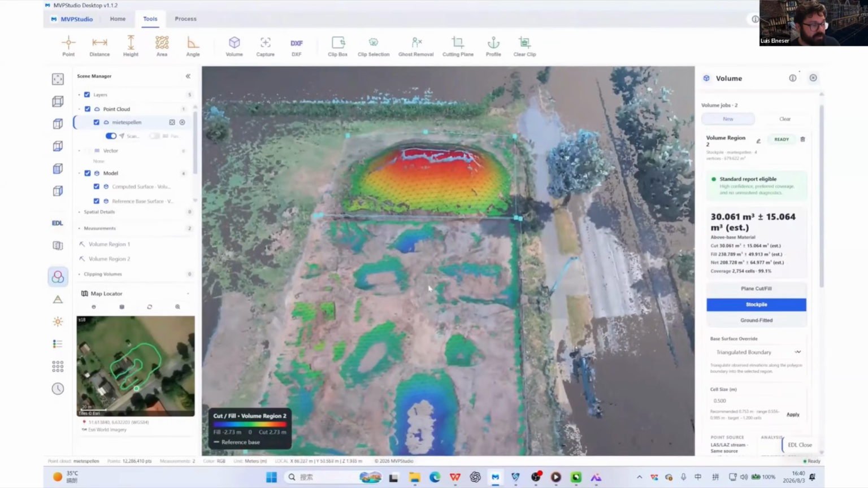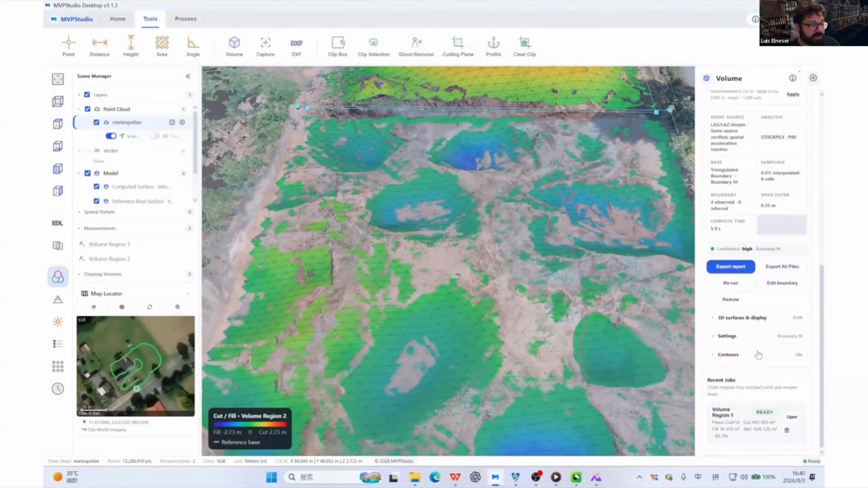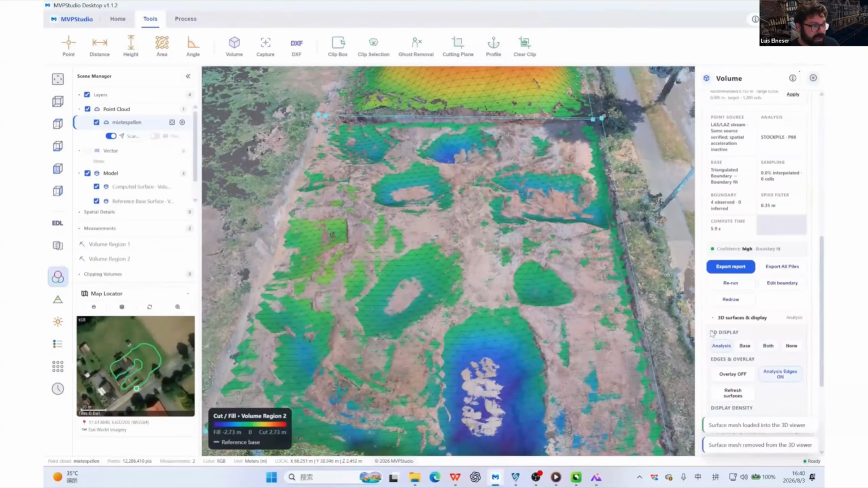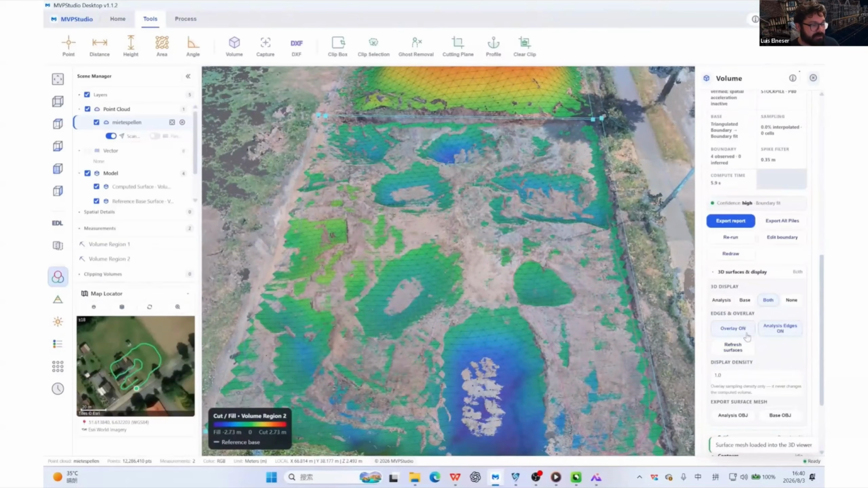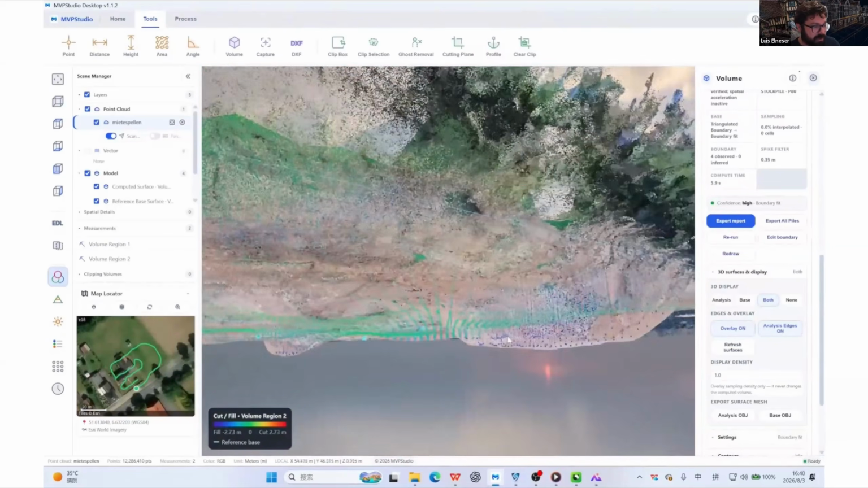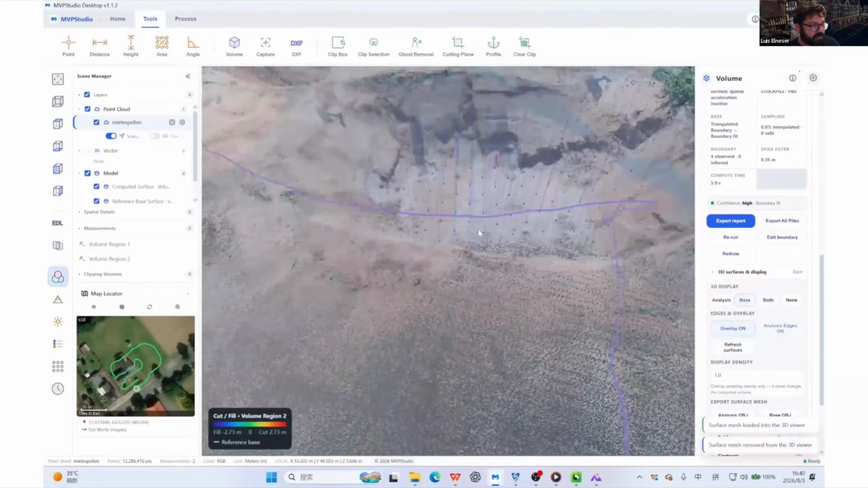And another way to look at it is if we see the points. So we can display the base surface, the analyzed surface, the calculated surface, or both at the same time. And we can display the points that are used for the calculation, or the break lines and edges that are used for the calculation.